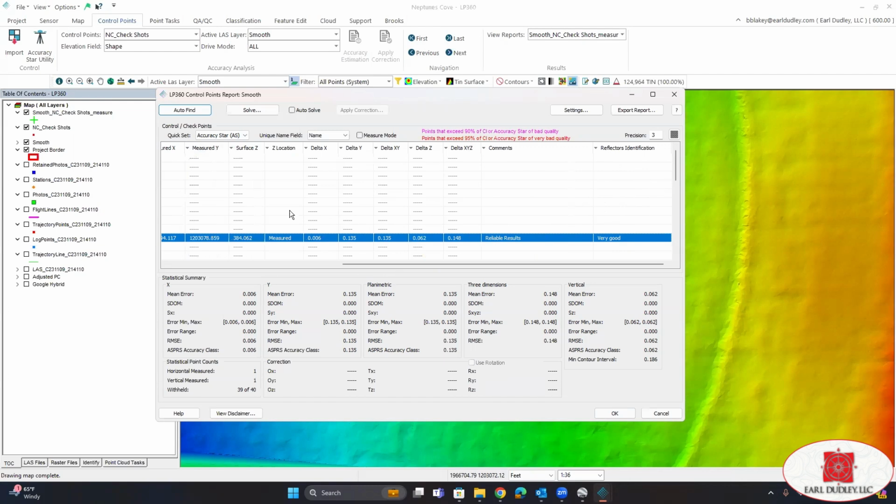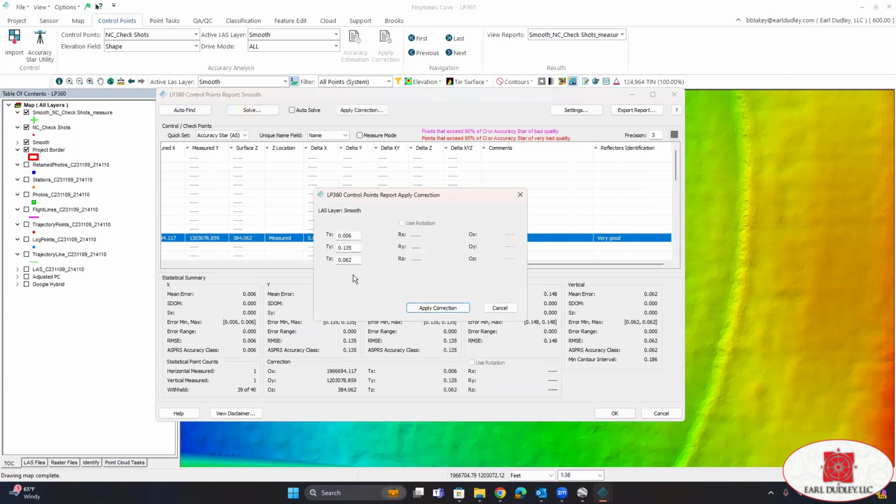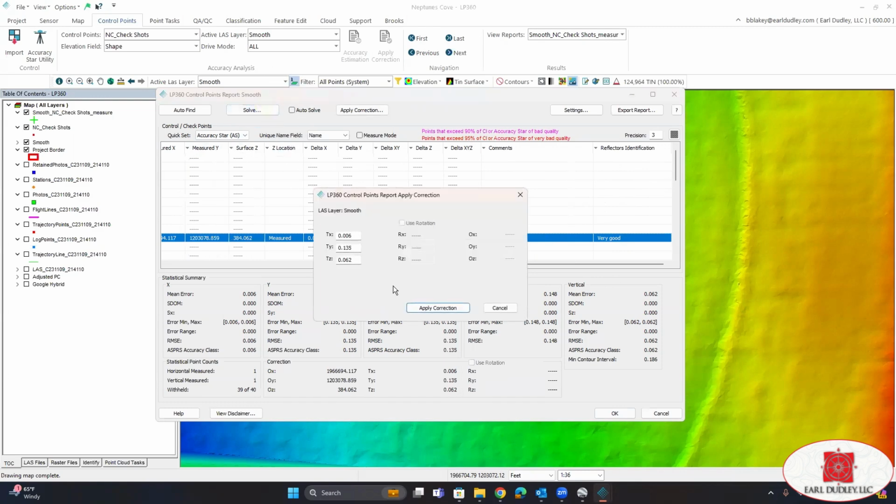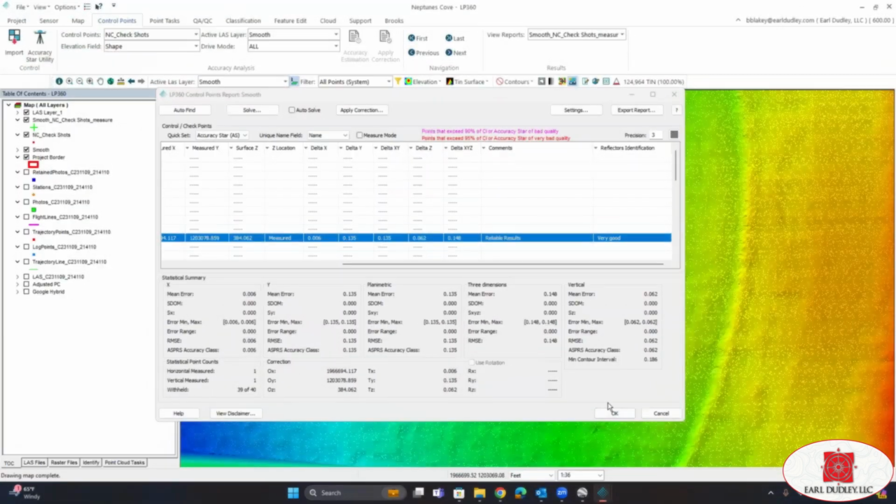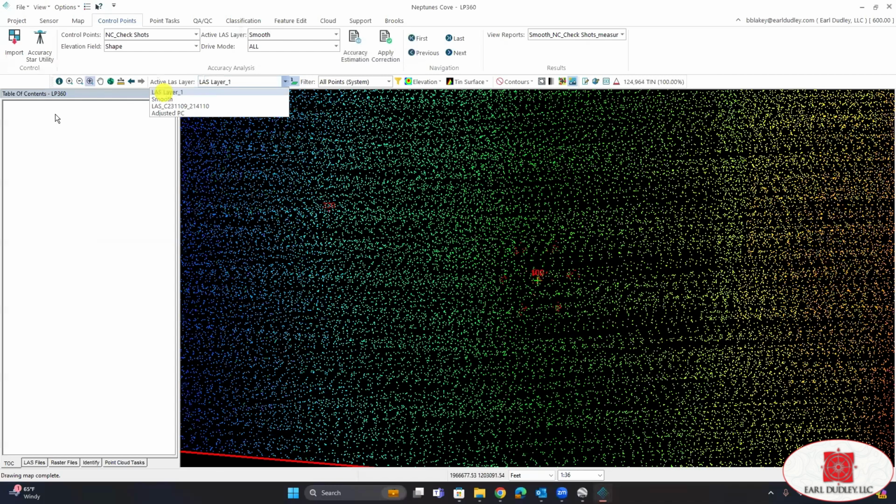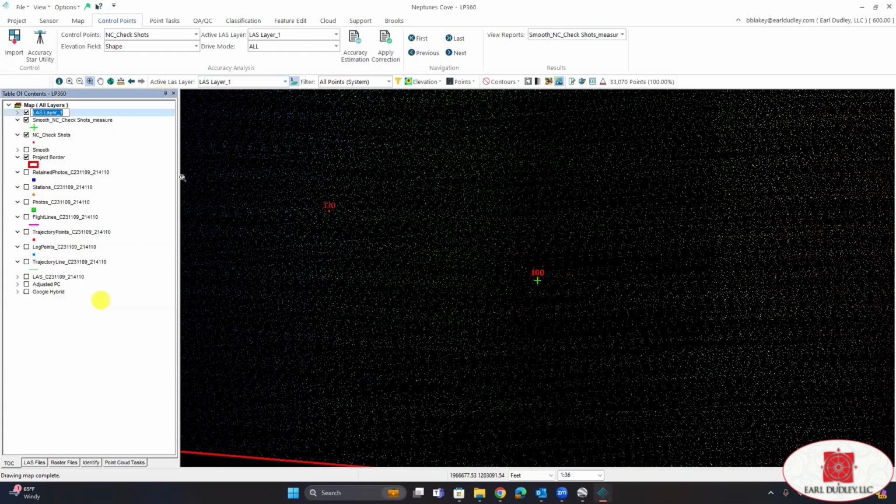But to get everything tied in precisely to our control, what we're going to do is just click solve, then apply correction. All right. You just click OK. And we look over in our table of contents, we can see that we have our corrected las layer. So in the drop-down menu, we're going to select las layer 1. And then we're going to come over here and rename this. I'll call it corrected accuracy star.